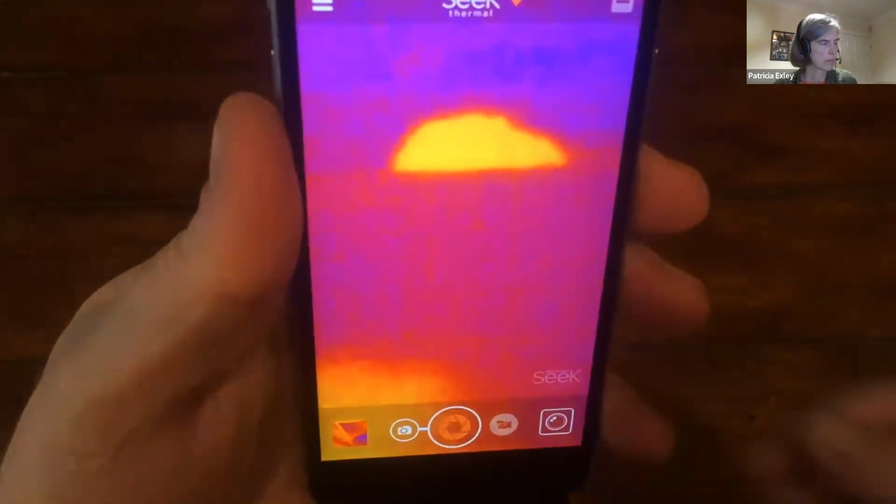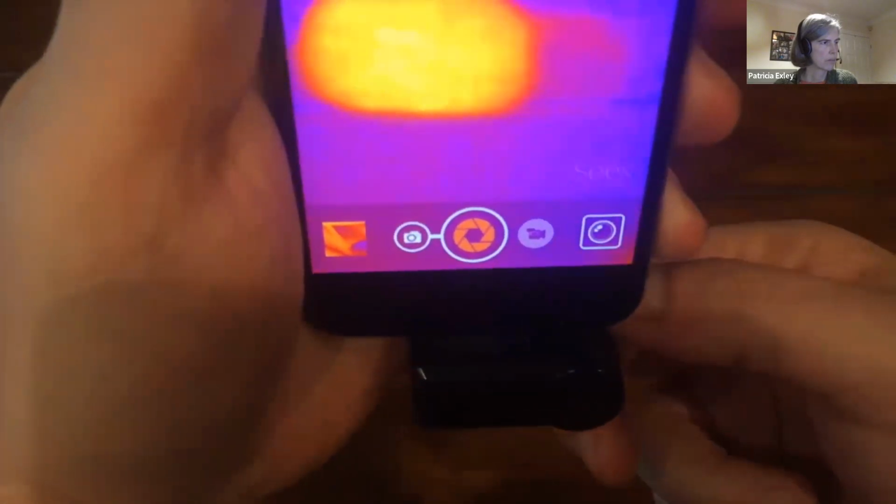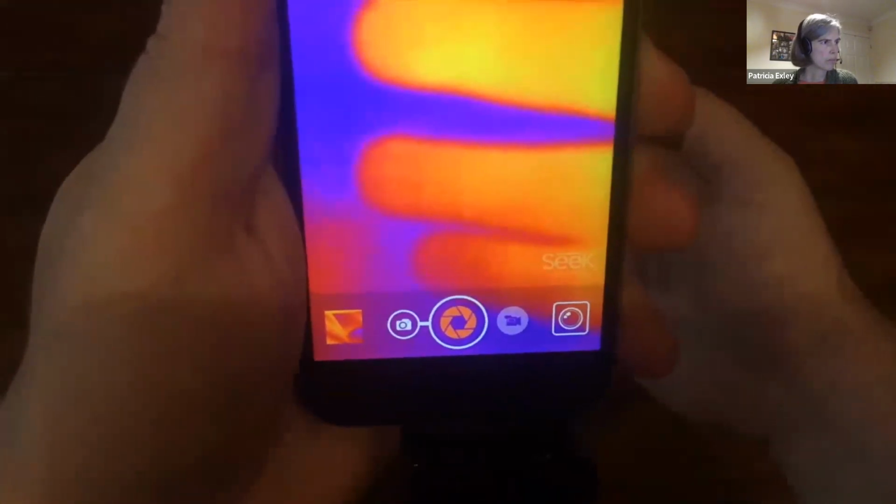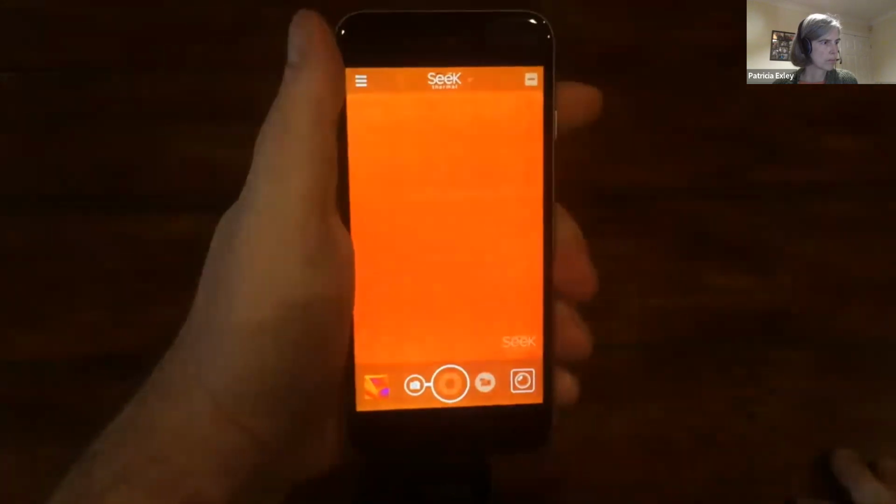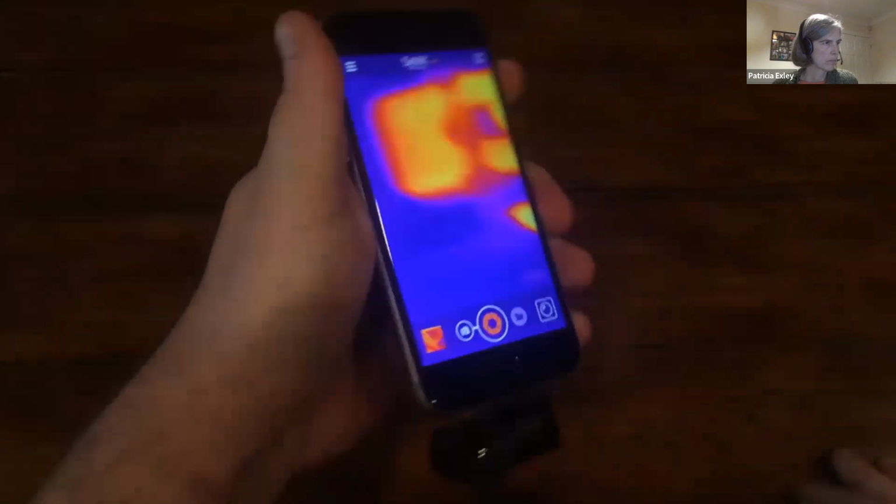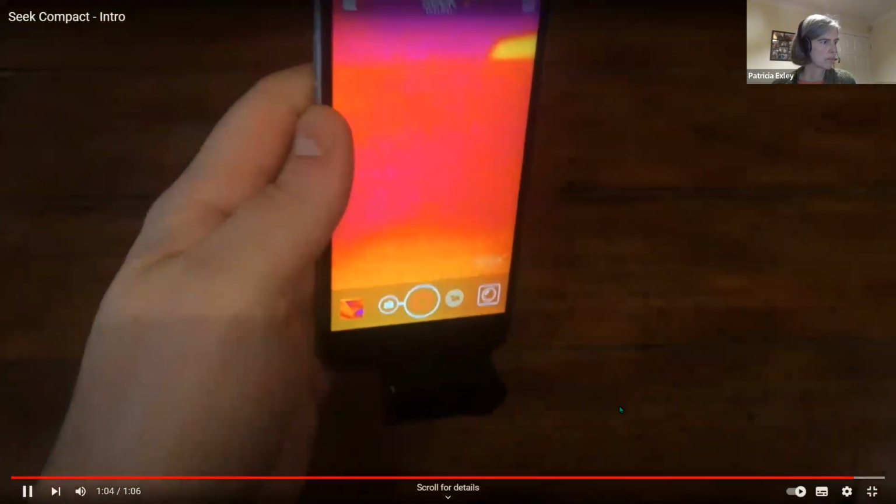All Seek Compact Imagers now feature adjustable focus rings to improve the clarity of the image. Rotating the rings should be relatively easy. It won't spin freely, but there also shouldn't be too much resistance. iPhone cameras can be easily reversed to take thermal selfies. Android cameras have a single direction connector, but can also be reversed if you have an adapter. There you have it. This has been a quick intro to the Seek Compact Imager. To learn more about Seek products, visit www.thermal.com.